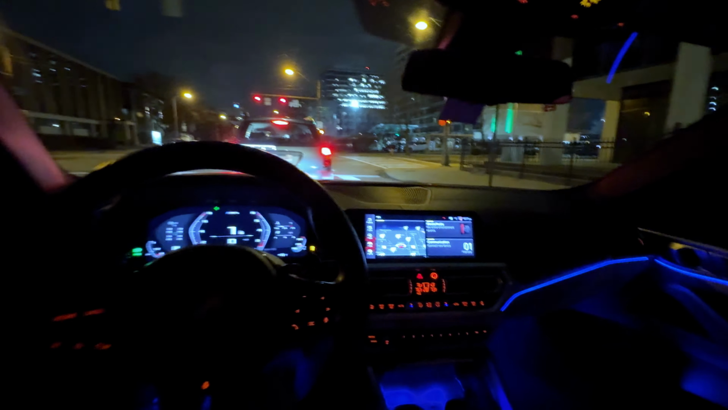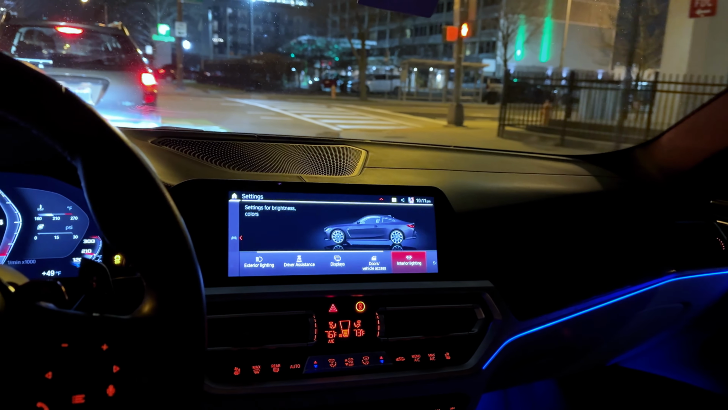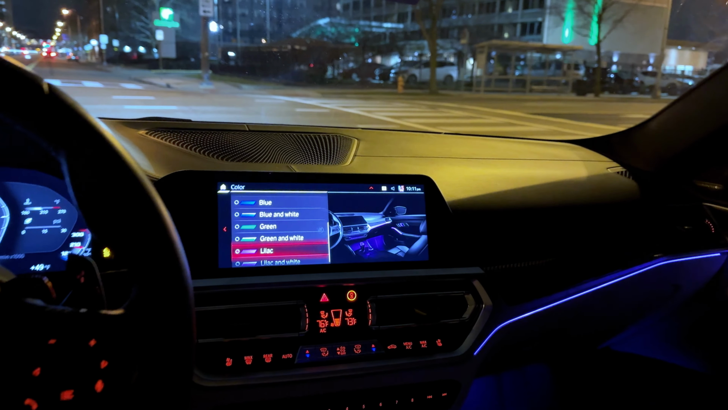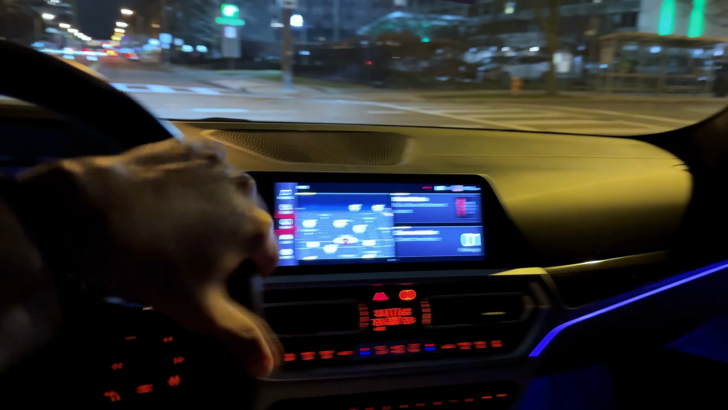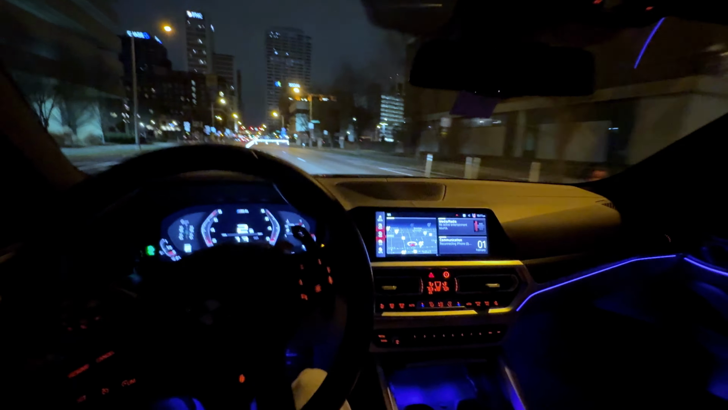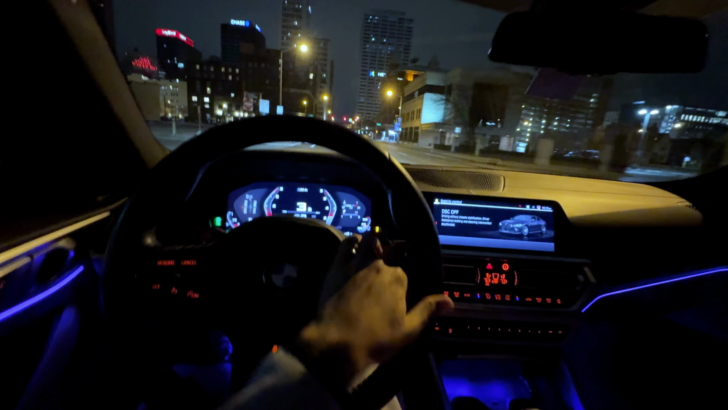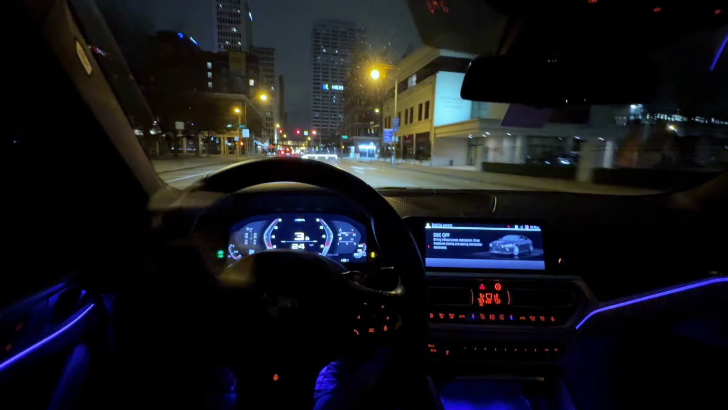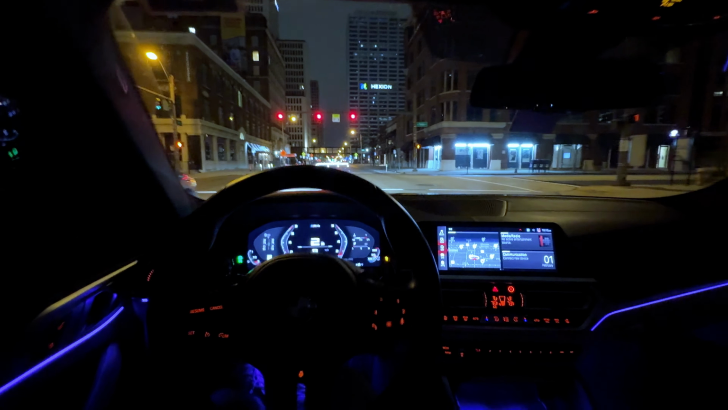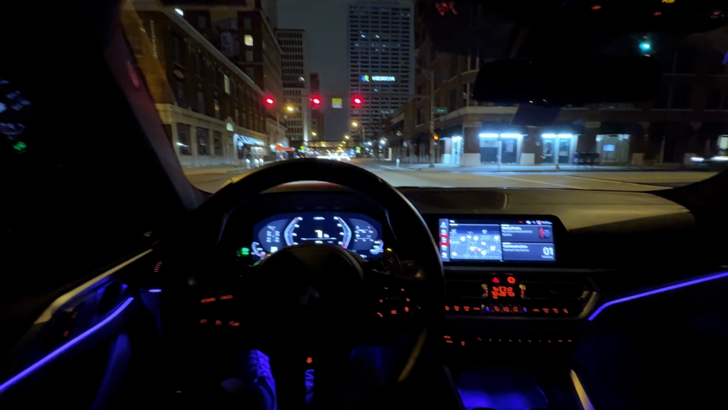I think we got to switch up the lights on y'all a little bit, make things a little bit more interesting. Interior lighting, I think it's a purple type of vibe today, so we're gonna go ahead and do that. Boom. There, that's more like it. The reason I was leaning towards that lane a little bit, I was over here turning the traction off, so I already knew there were no cars behind me or anything.